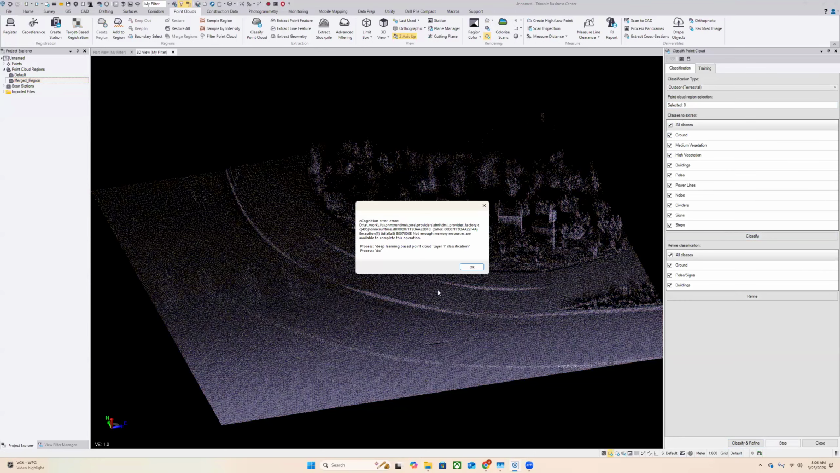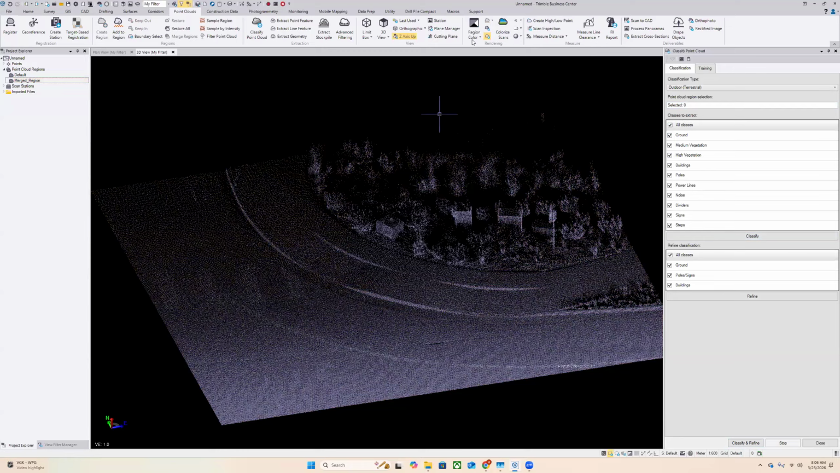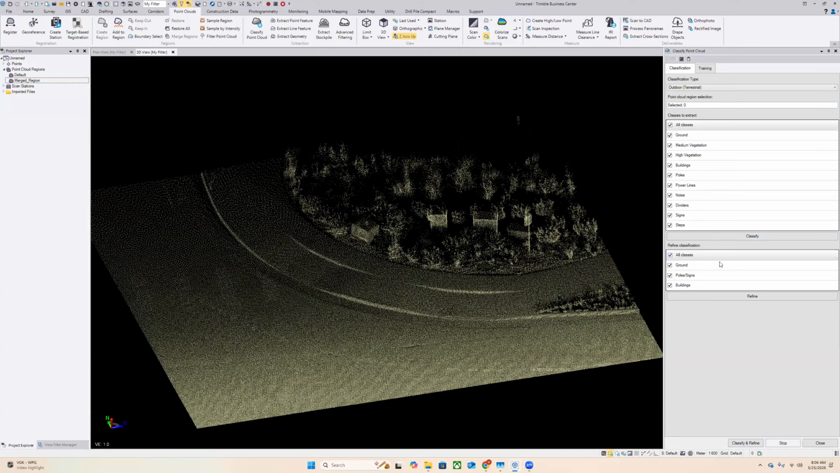This should only take a few seconds, but essentially what it does is it classifies the different ground regions, electrical boxes, and vegetation. And then also a really cool part of this is the refined classification. So with refined classification, if your region isn't absolutely perfect on the first pass, you don't have to start over. For instance, if the algorithm caught some messy pole bottom data, you can just check poles and signs and then hit refine, and it will automatically attempt to clean up those misclassifications for you.